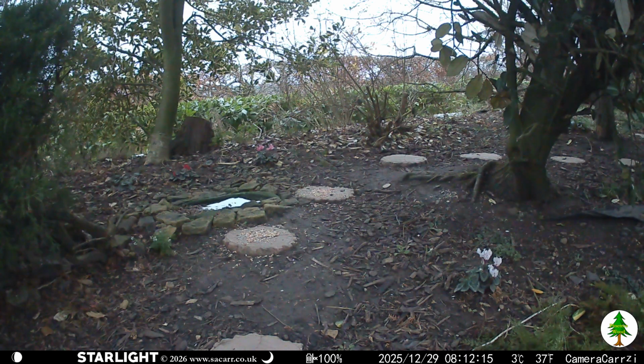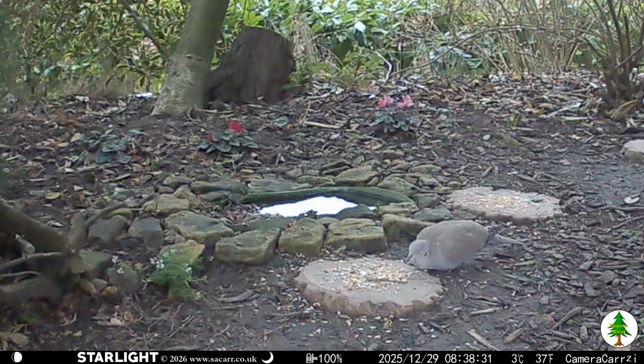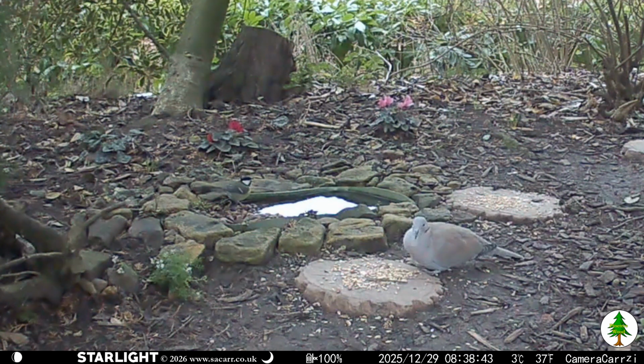The blackbird was at the pond as usual, around 8:10. It was half an hour before a great tit and dove were seen. Both spent some time there without the dove getting aggressive. Like Joey from Friends, I guess it doesn't share food.